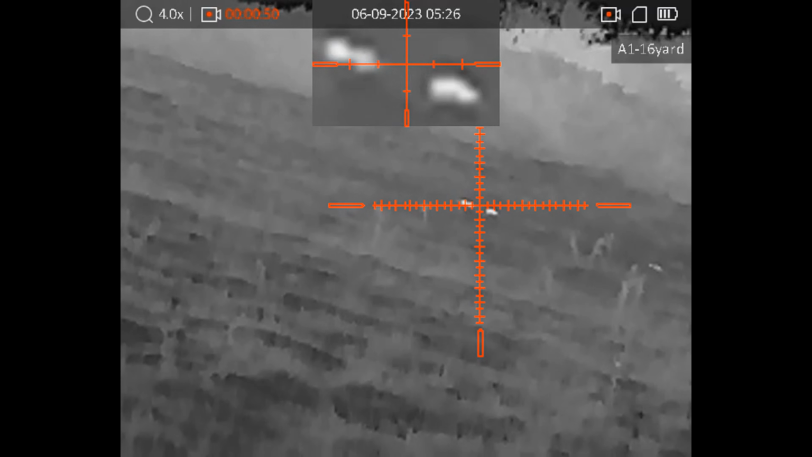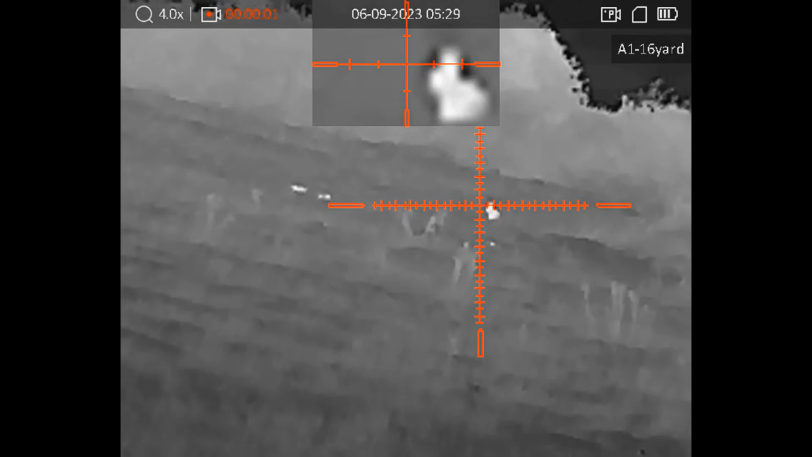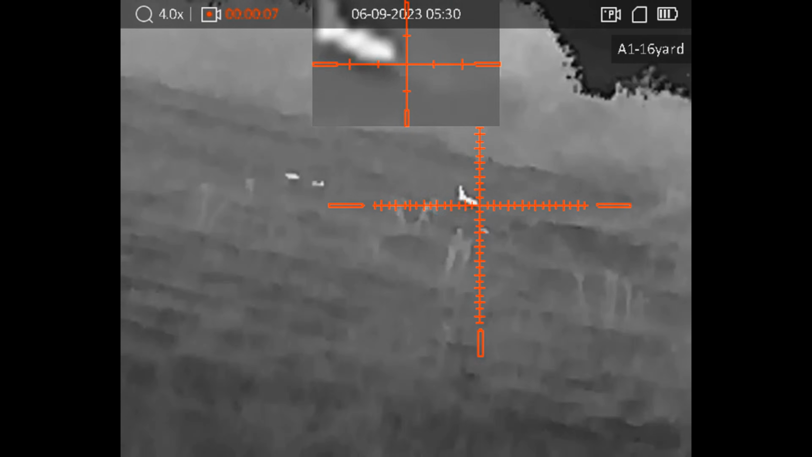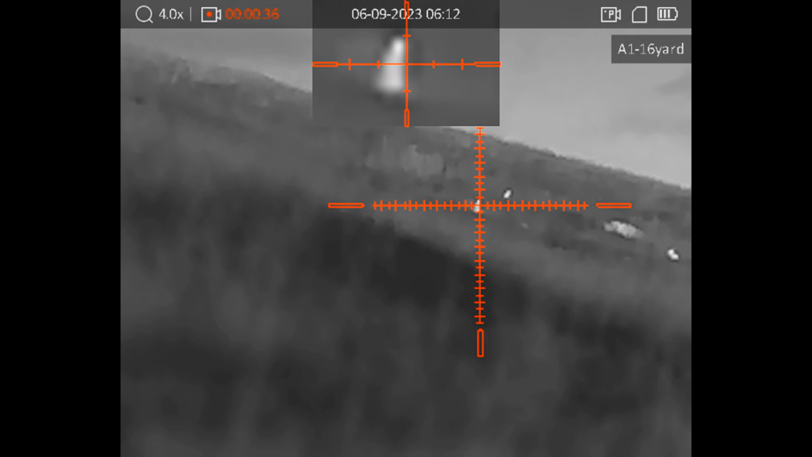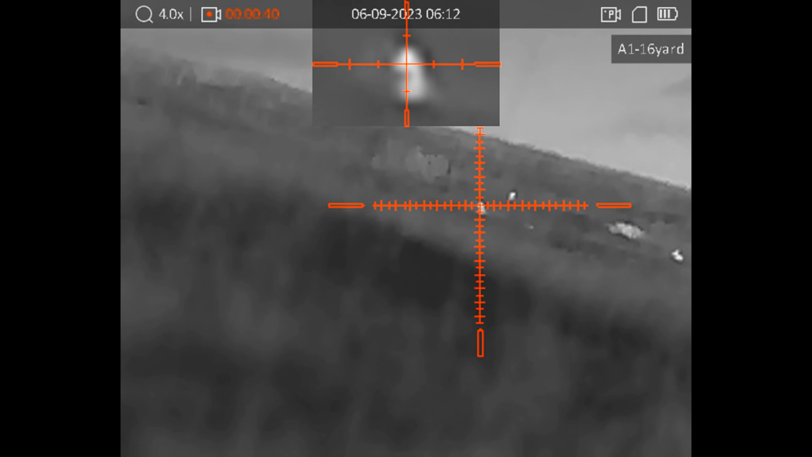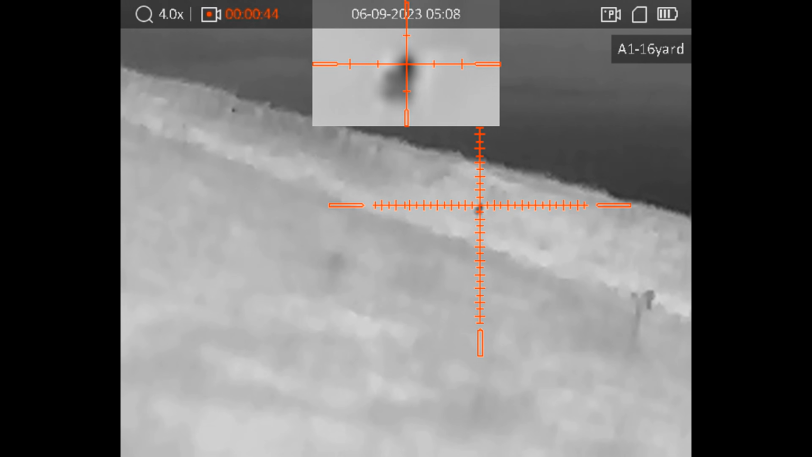Just above this rabbit warren here, we're getting rabbits coming out, and I shoot three or four here which are out at around about 60 metres, so that's about 65 yards, something like that. A couple a little bit further, around about 70. And finally here, I take one that's right out further on the bank at 90, I think it was about 92 metres, so just over 100 yards.